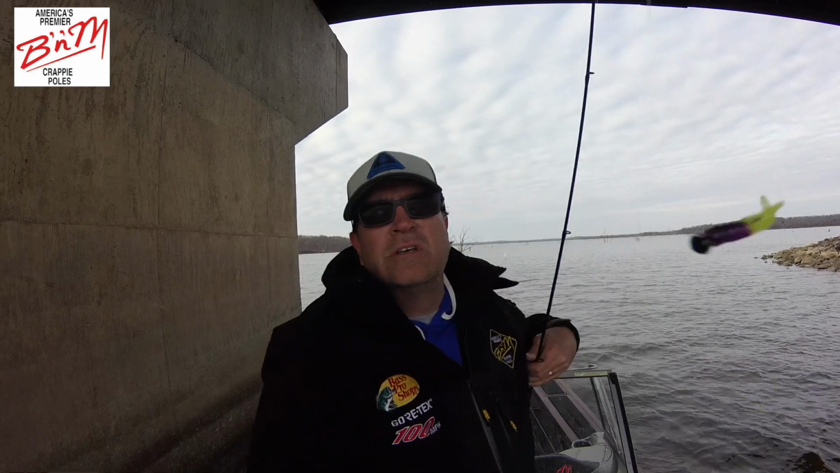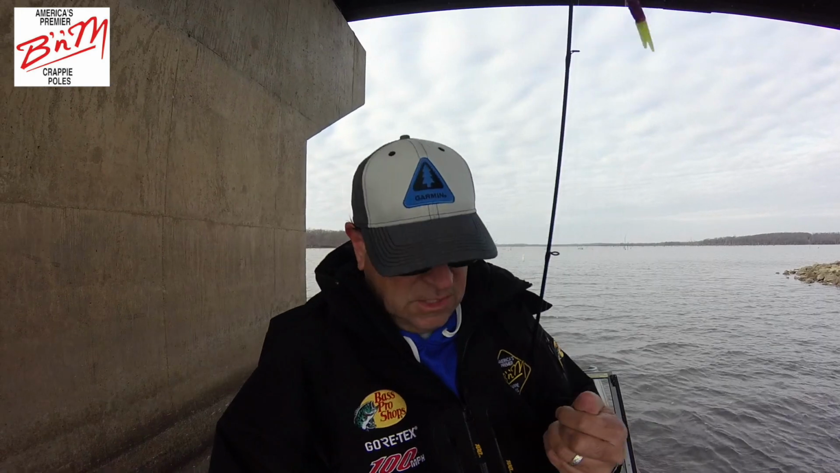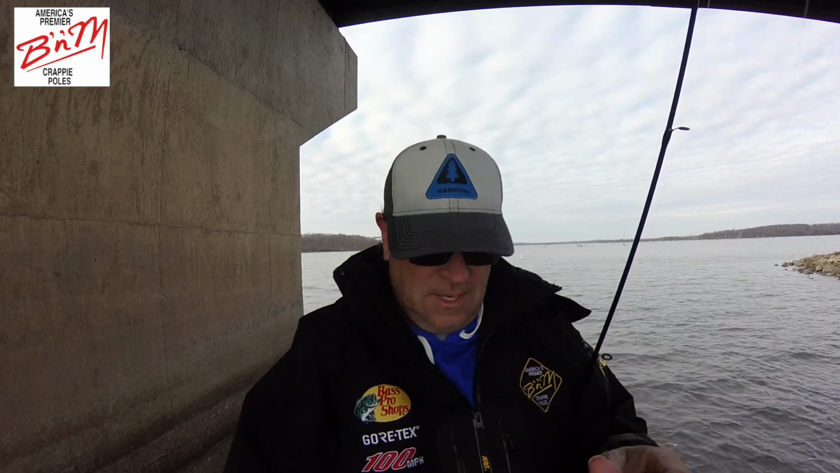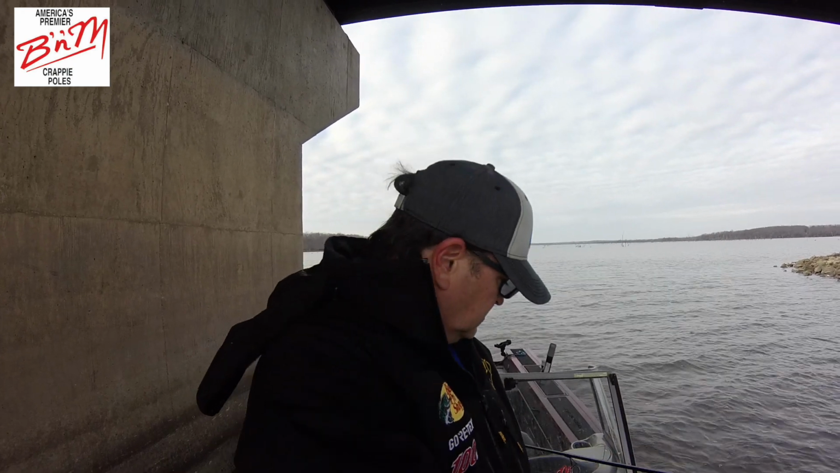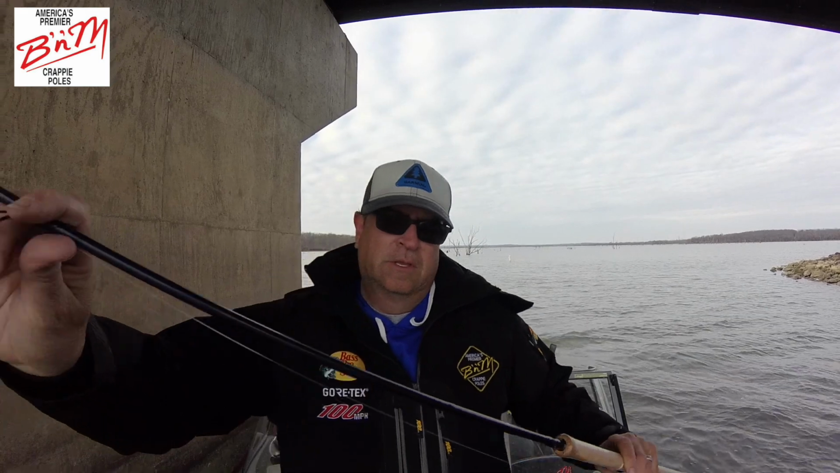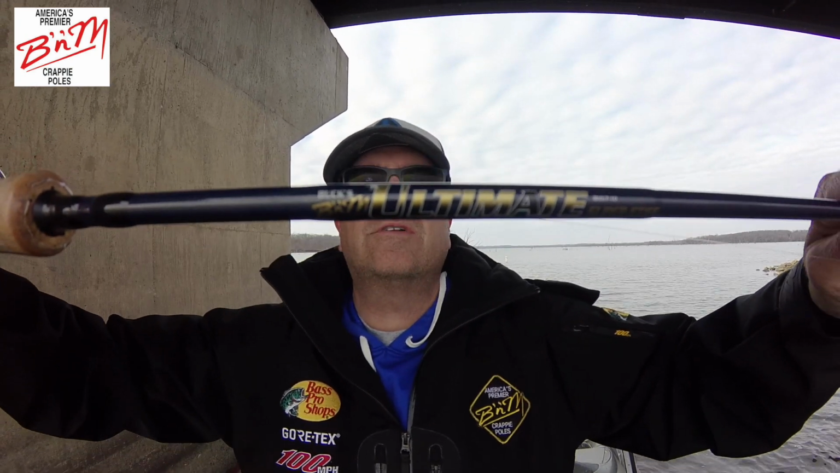Simple presentation. We've got a crappie magnet in purple because the shad here in Hillsdale have a very iridescent purple tint to it. And then of course the all-time favorite white and chartreuse. Now the trick today to catch these crappies, we're going to have to hold it super still. So we're going to drop this down. I'm using the B&M Ultimate Super Stiff. All right, let's take a look at that. B&M Poles Ultimate Super Stiff. This is the 10-foot version.